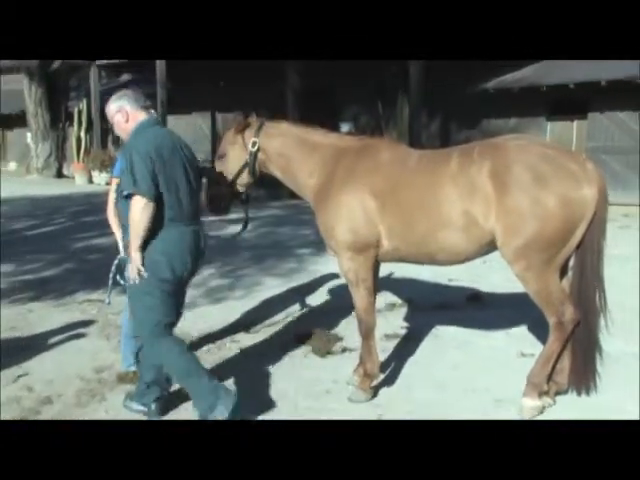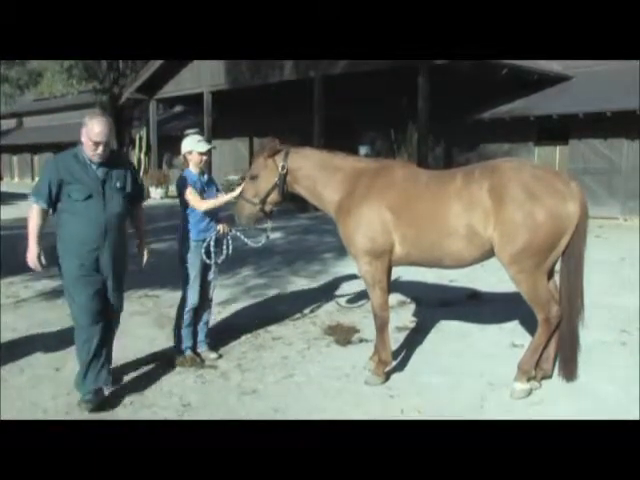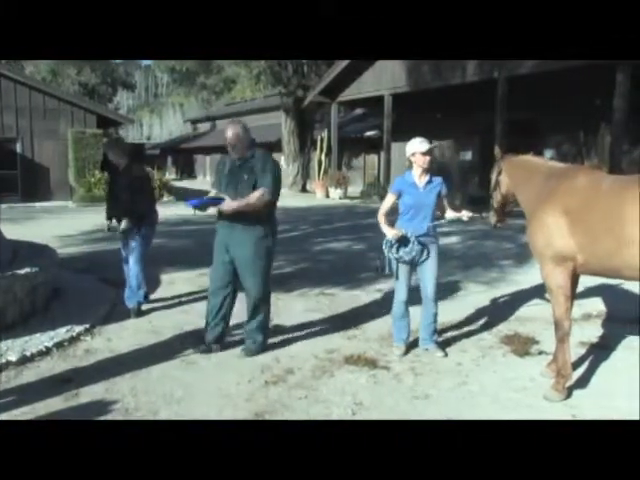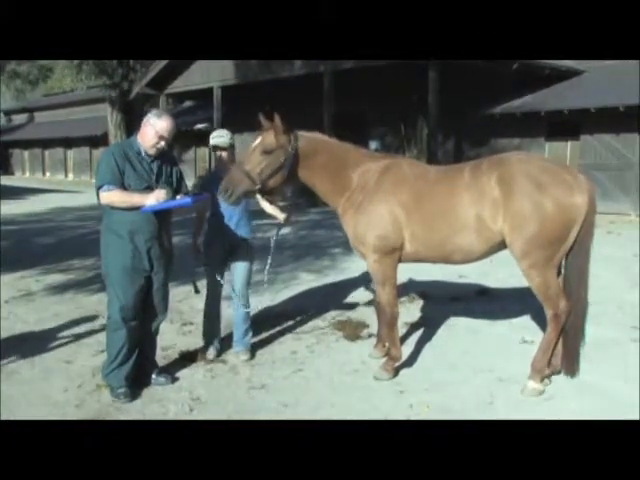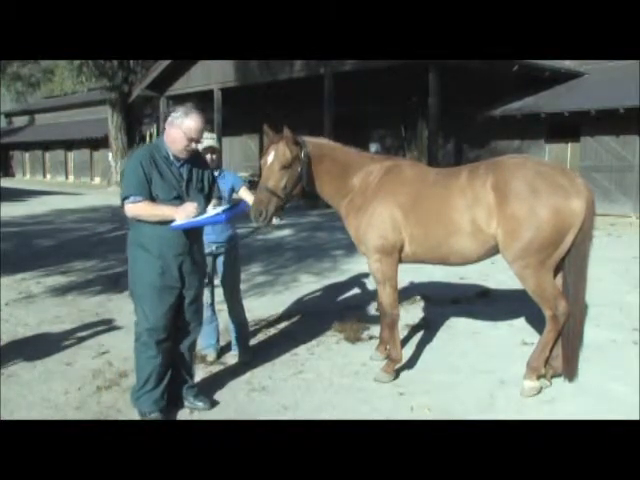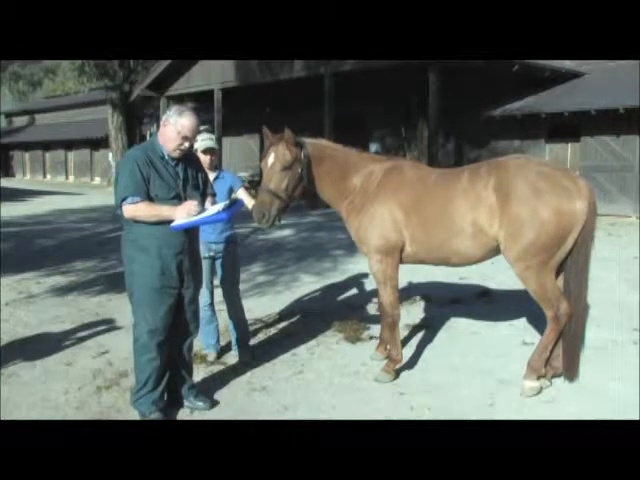Let me write this down real quick in my clipboard. So what I'm looking at is reactivity points on certain meridians. And what I find on him is the triple heater on both front legs, right and left. Stomach on both rear legs, right and left. The gallbladder on the right, and the liver on the left.